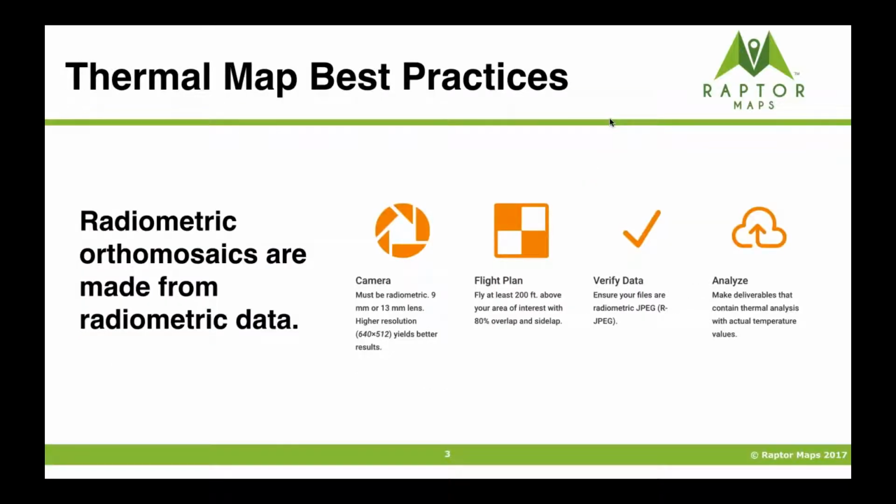So let's talk quickly about the best practices for making a radiometric orthomosaic. First of all, as John mentioned, when I say thermal map, I really mean radiometric ortho, as in every pixel has the temperature value embedded in it. The only way to make that is to start from radiometric data. Now you don't have to scribble furiously. These are on our blog, but these aren't hard and fast rules. From what we've seen working with a lot of different drone service providers, these are what give your thermal maps the best chance of coming out looking really good, something you'd be proud to show one of your clients.